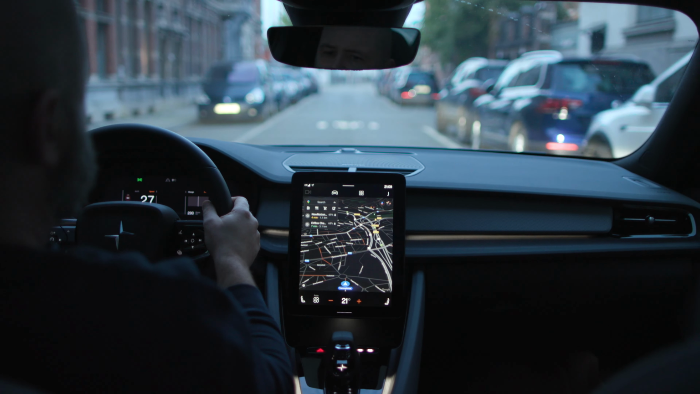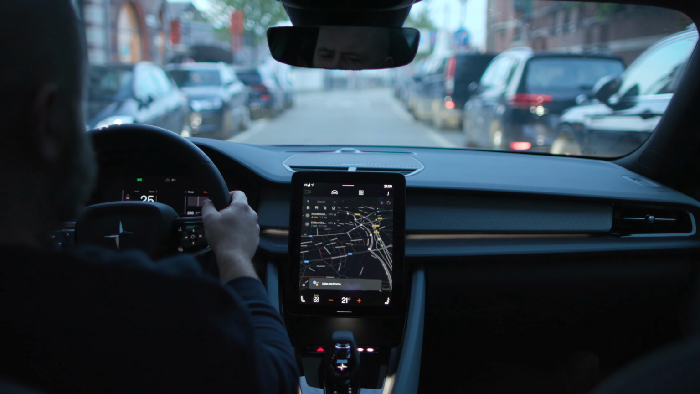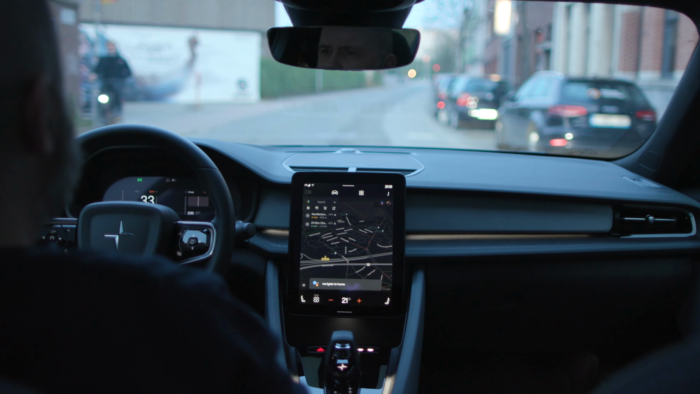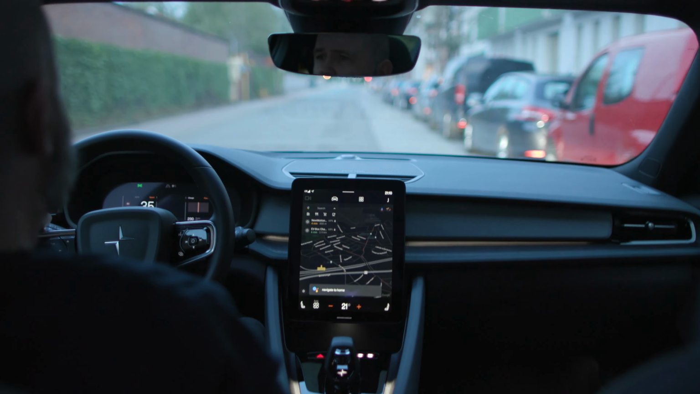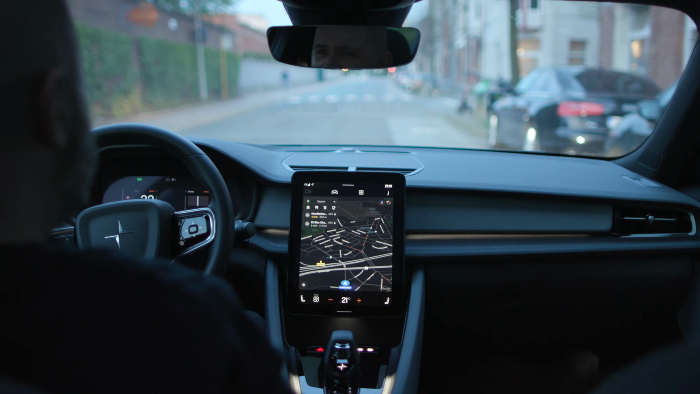Okay, Google, take me home. Sorry, I didn't understand. To get directions to a destination, you can say something like, get transit directions to CVS, or take me to the closest gas station. Gas station.